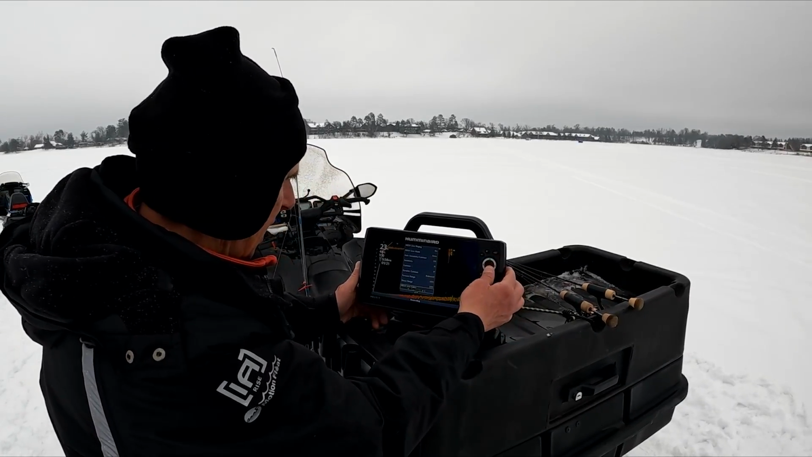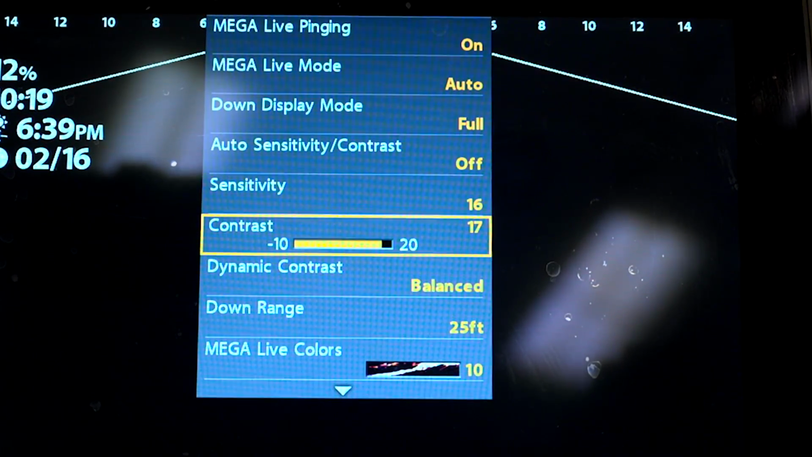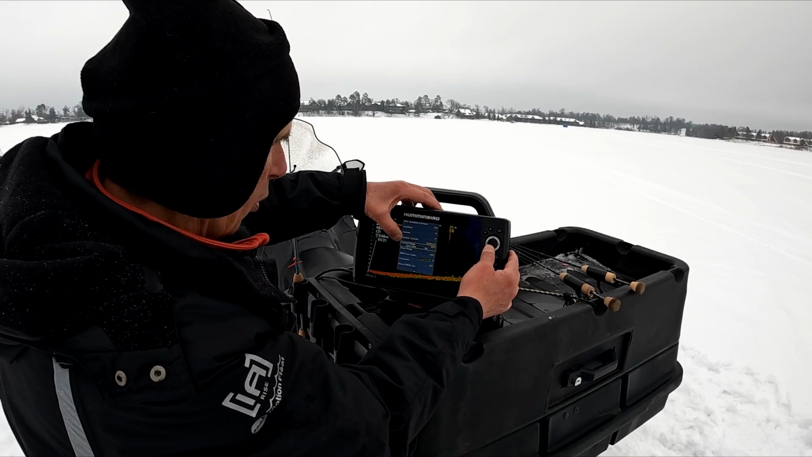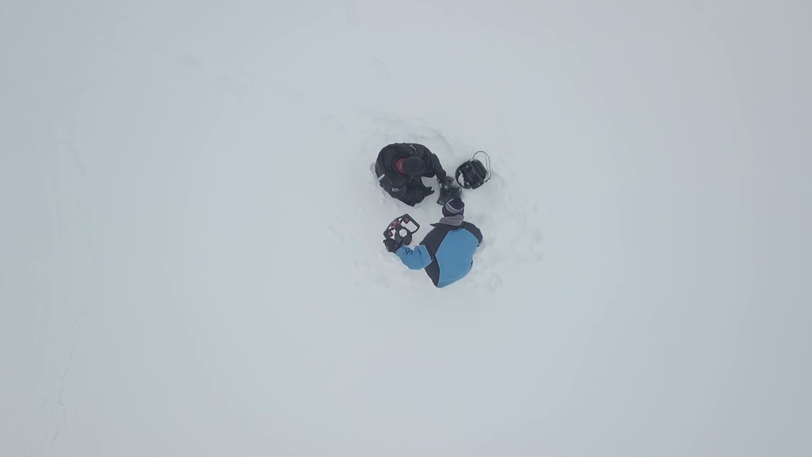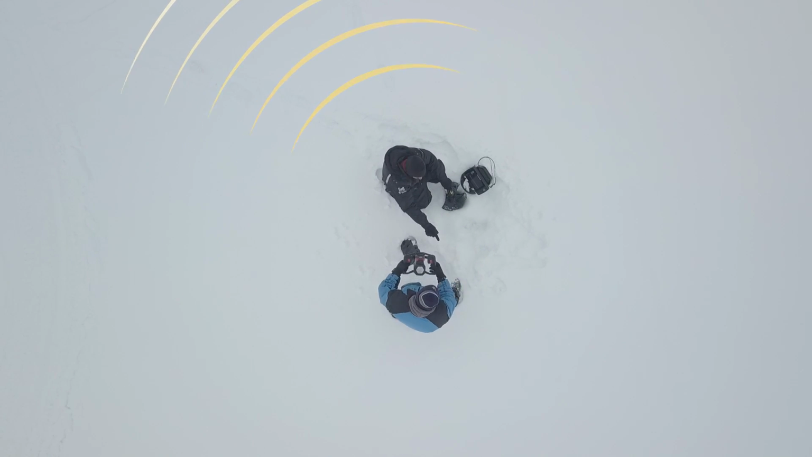Right now, on my particular unit, I have my sensitivity at 16%, contrast 17%, dynamic contrast balanced, forward range, I'm looking out 60 feet, so that means when I actually do a spin on the transducer, I'm getting about 120-foot range all the way around me, if you know what I mean.